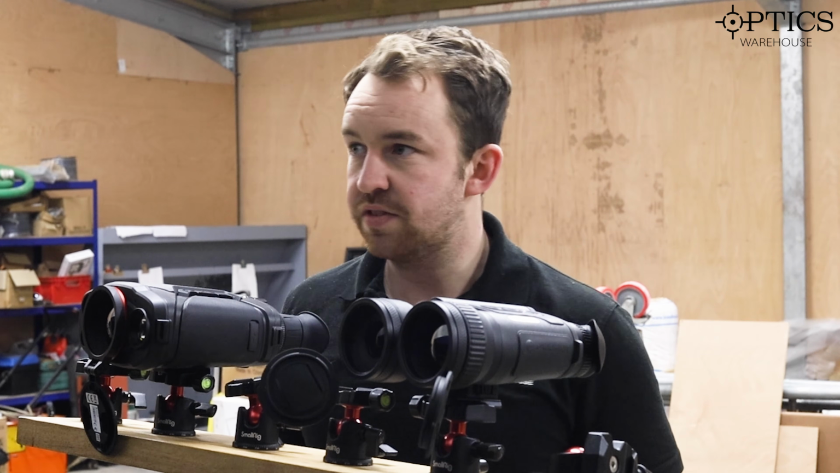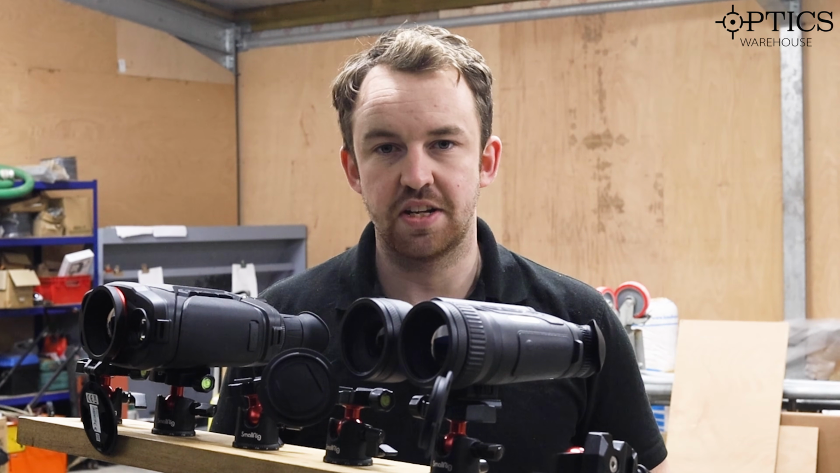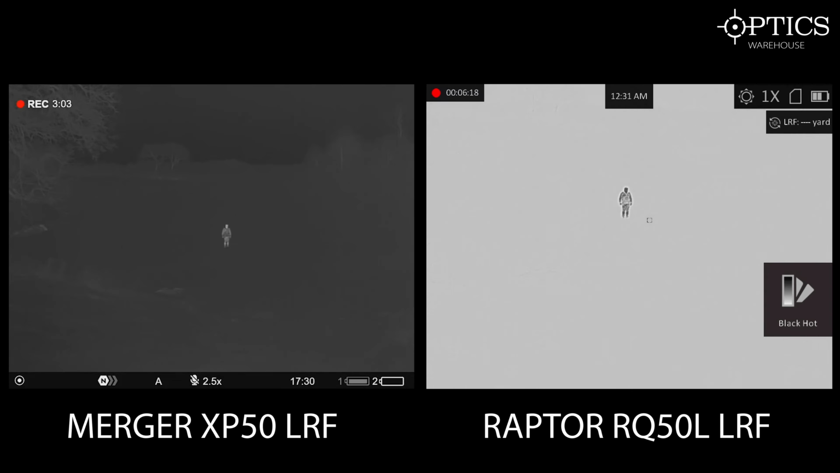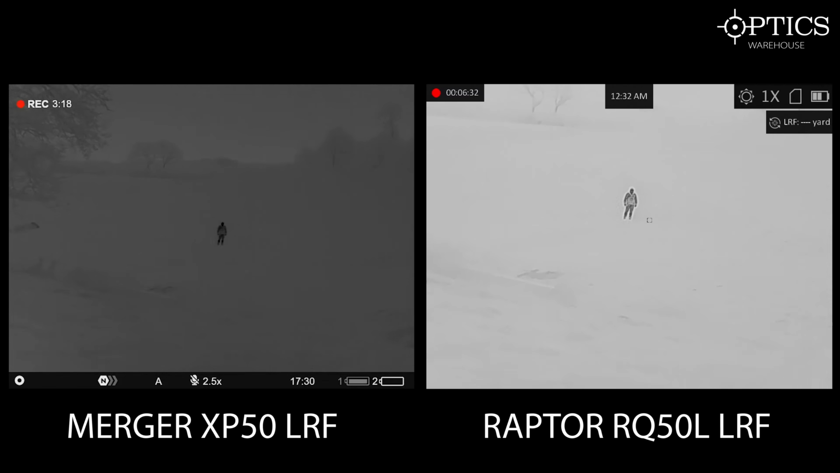So what we're going to do now is, Tom, my colleague, is about 150 yards away. We're just going to have a look, and I'm going to go through various different functions so you can have a look at it. I'll go through on the HIK first, going through the various different modes. See there's black hot there, and then we'll go on to black hot in the Mergers as well. As you can see, there is a different definition between each one.